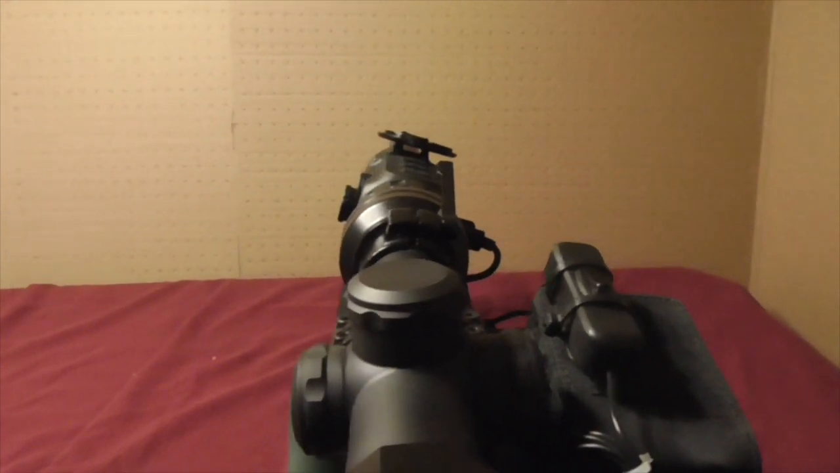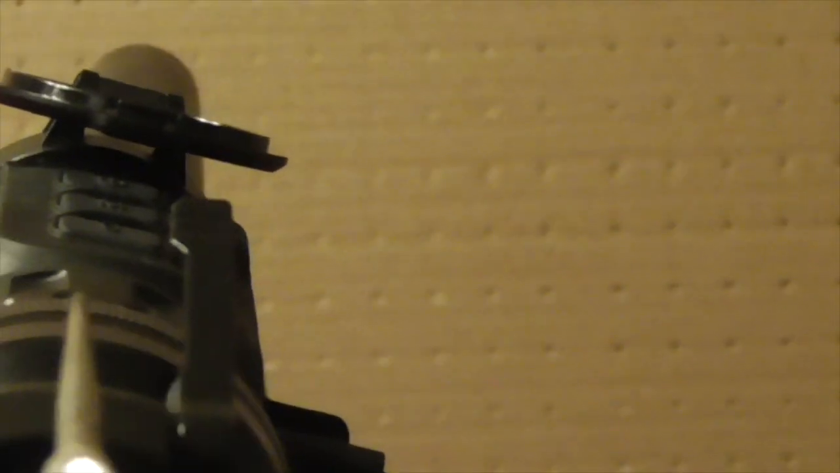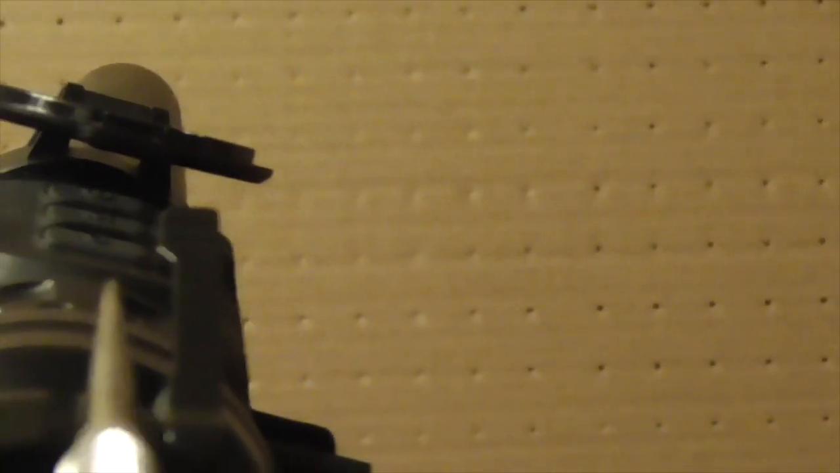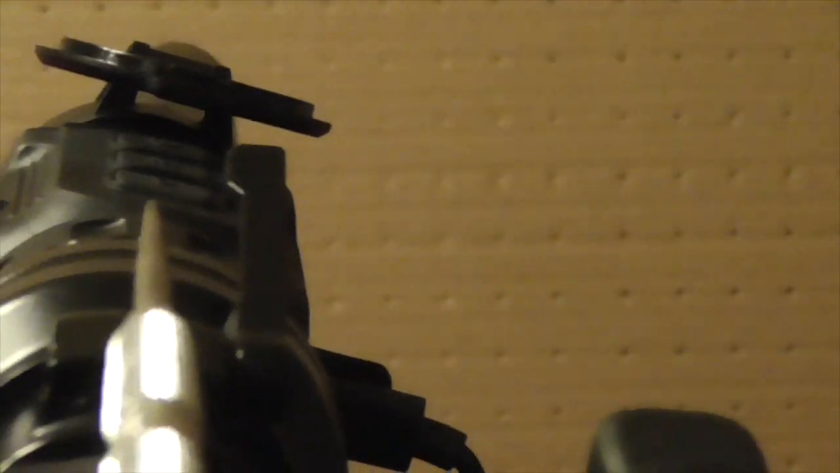Alright, here's an observation I have in trying to get this lined up. Let's say the center line of the scope tracks with my pointer here. The adapter itself is off to the right. Then the adapter itself is not centered with the power calibration and menu button. So there's actually 3 points of alignment here.